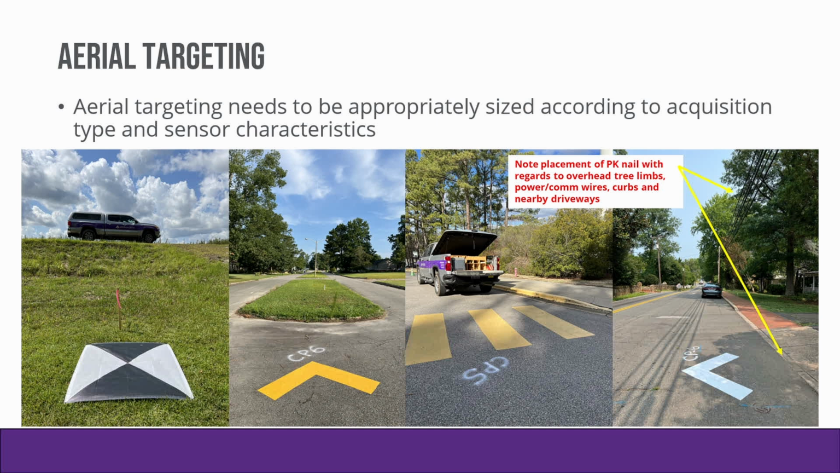The other thing that we're trying to consider when we're setting our aerial targeting and the control, especially in an urban area, is keeping the target away from overhead tree limbs, power wires, anything that's going to obscure it and cause us to get a bust against that control point when we go to calibrate the LiDAR against it. In this instance, what we did over here is we actually picked between two driveways where there was a fire hydrant, and we put the control point there so that we don't have a car that's going to come and park over the control point in the middle of our flight.